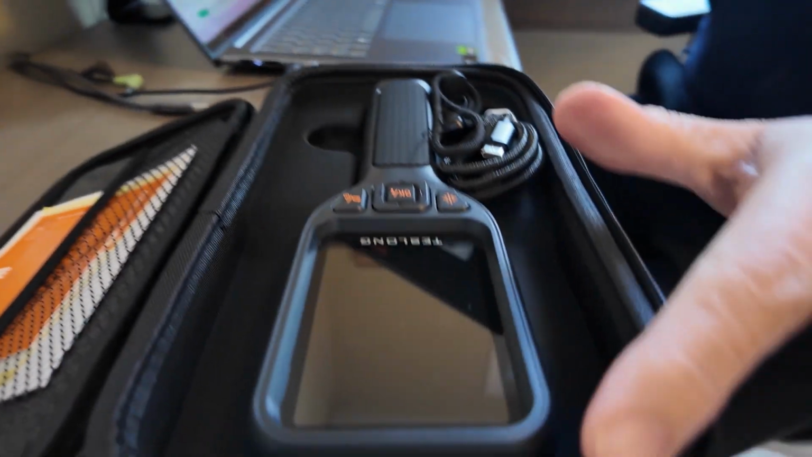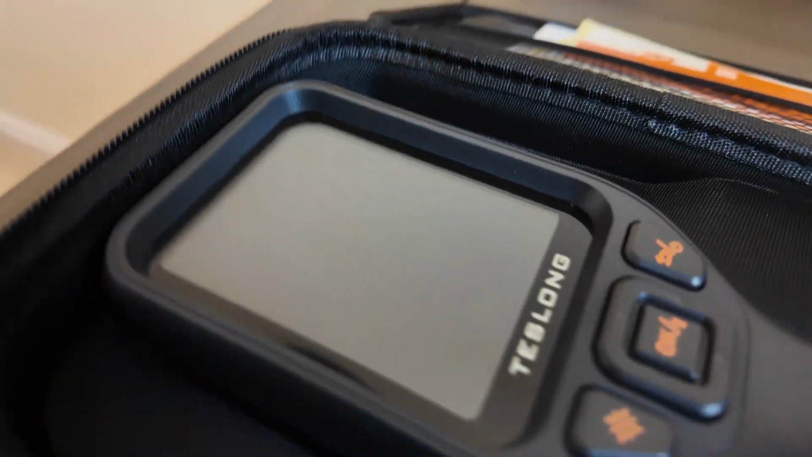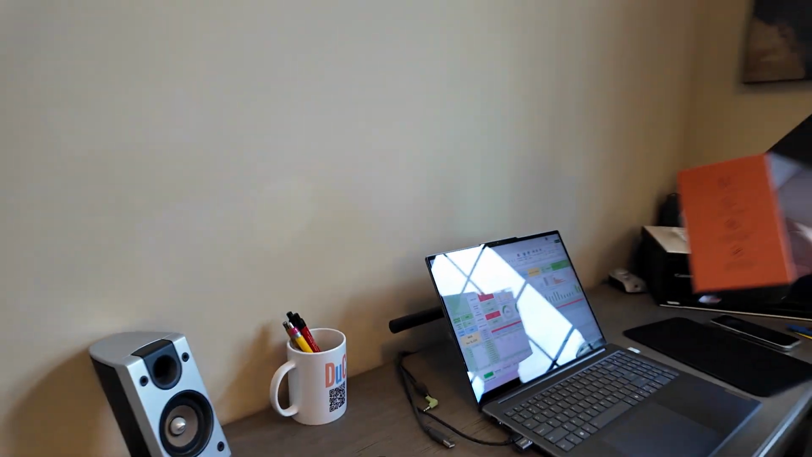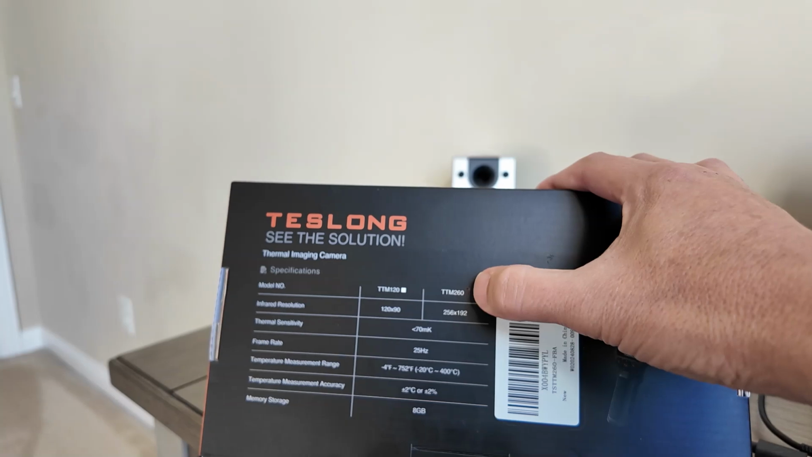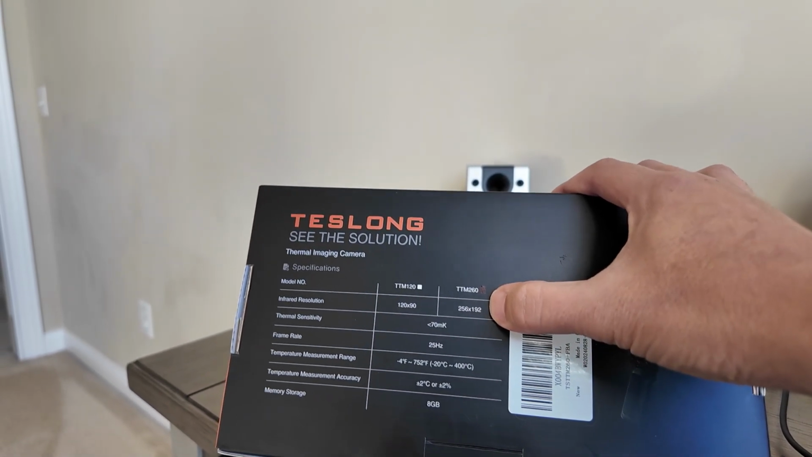It's got a 3.2-inch screen, LED, a built-in LED flashlight, thermal visual fusion PIP, laser distance measurement. So that's really nice. I'm gonna go over the spec here. The model of this Teslong is a TM260. It has an infrared resolution of 256 by 192.